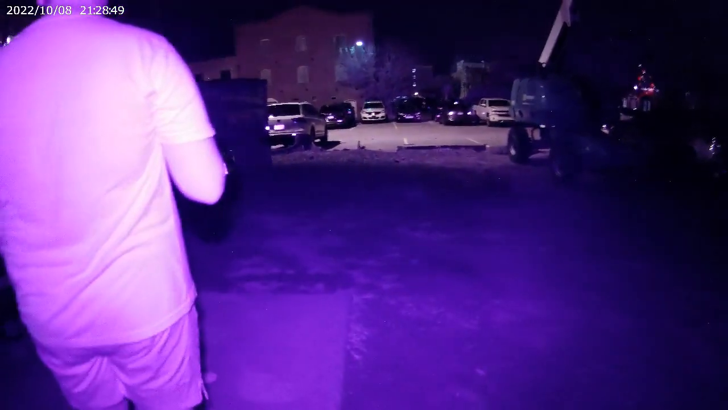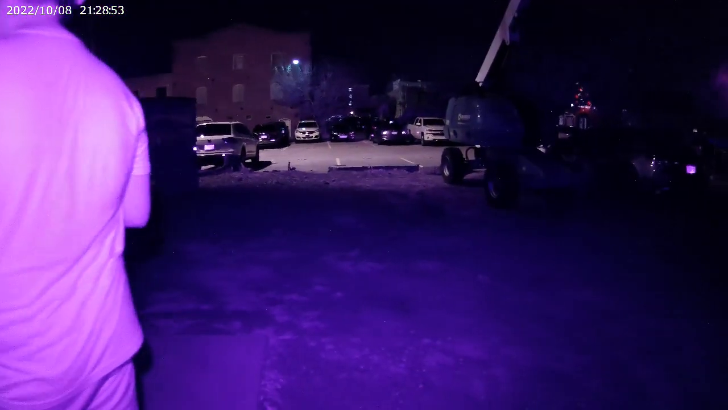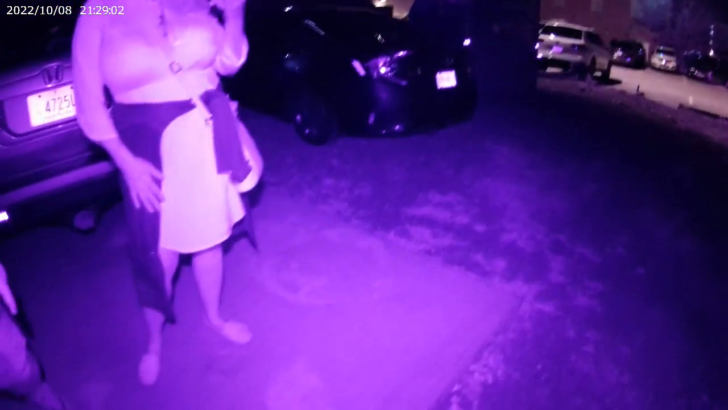Anything? I saw some little orbs over there floating on the camera. Yeah, but it might have been the lights from over there. Kind of. I don't know what I need to ask.